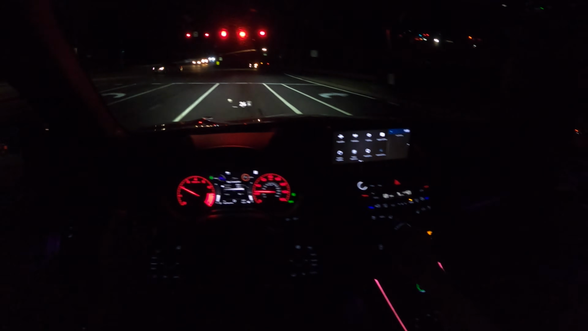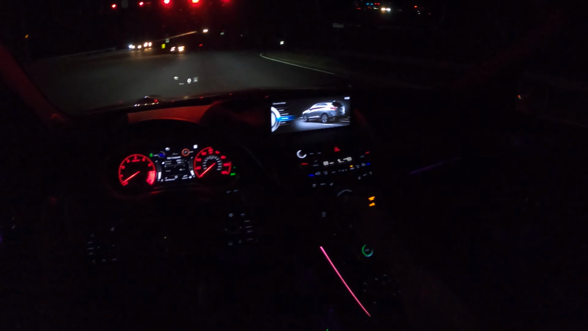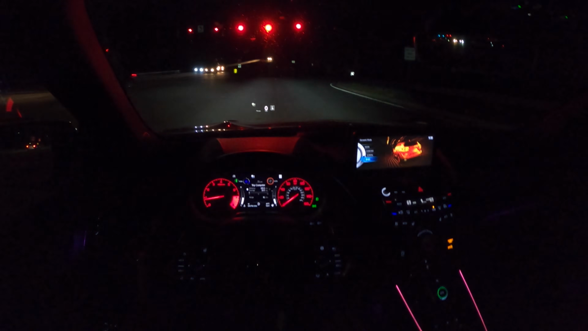Very satisfying with the dynamic mode to be able to just switch between comfort, normal, and sport with this switch. I like that.